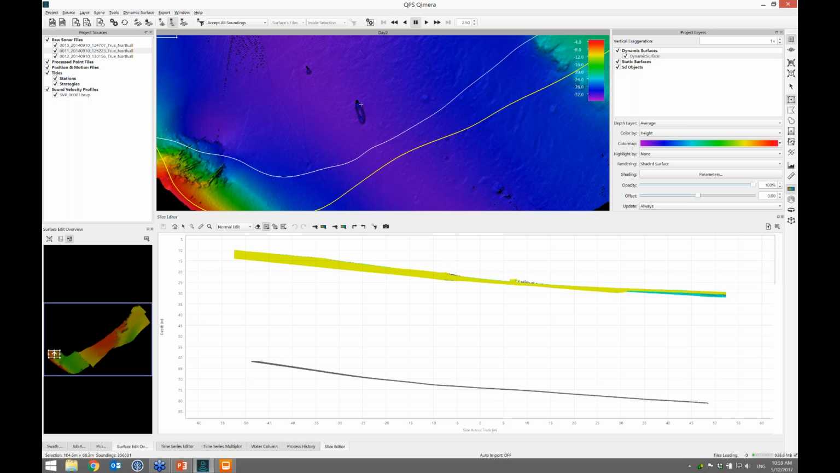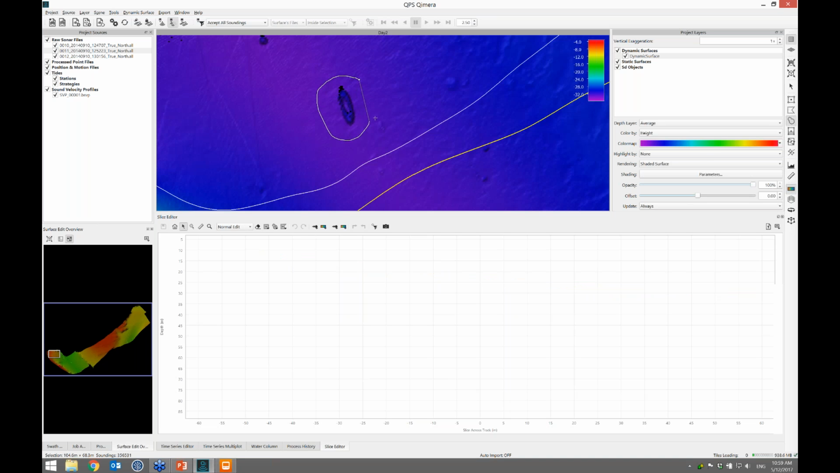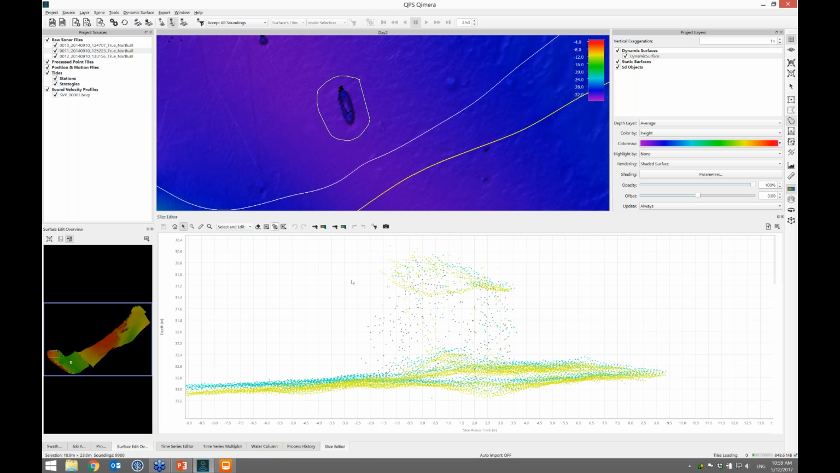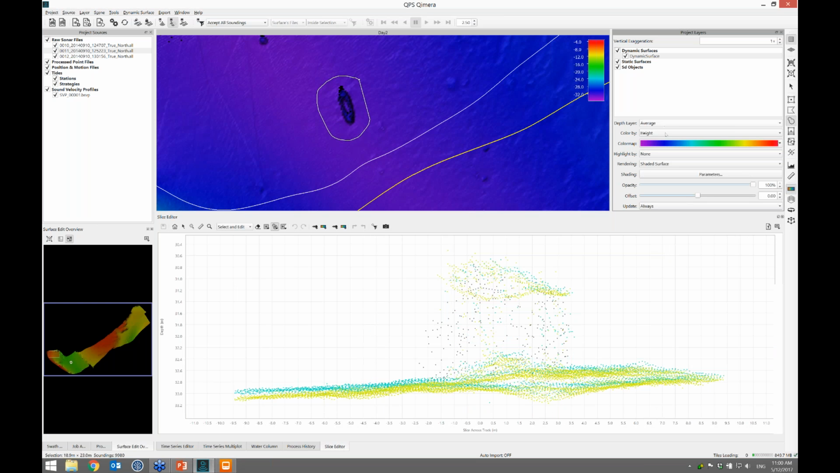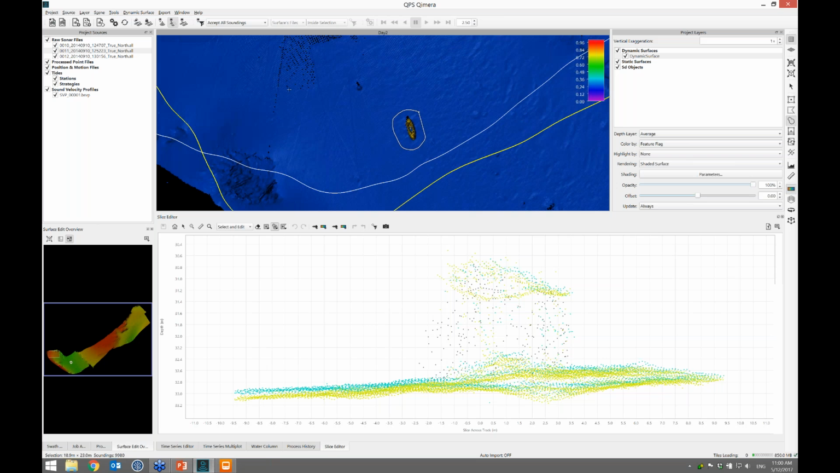Oh, and the boss told me that we need to pay attention to wrecks. So what I'll do is I found a wreck there. And I'll switch back to select and edit mode in the slice editor. I'm going to switch to selection mode, grab all of these soundings, right click, and set the feature flag. Hit save, and I can verify that worked. If I color by feature flag, I can see that I've basically marked those soundings as a feature. They show up in the map.